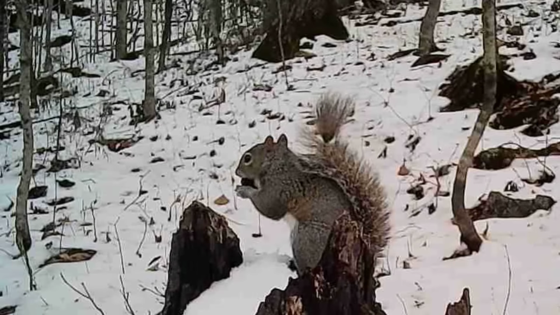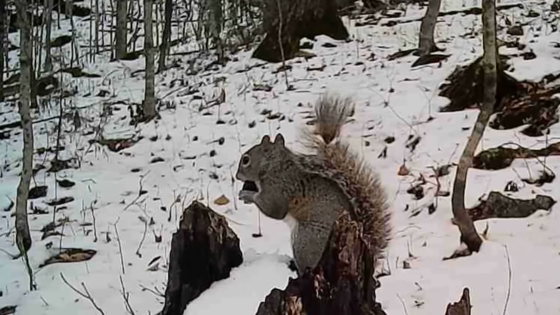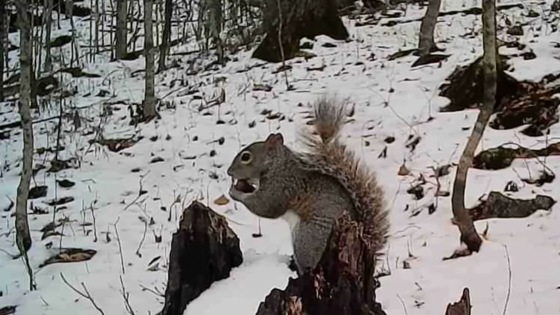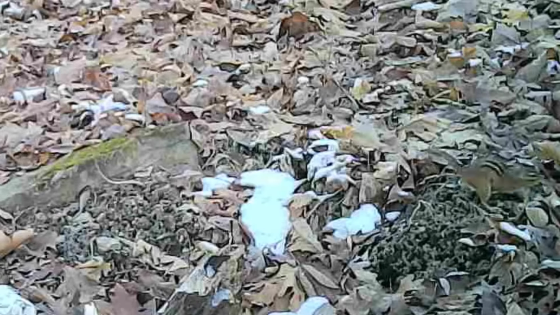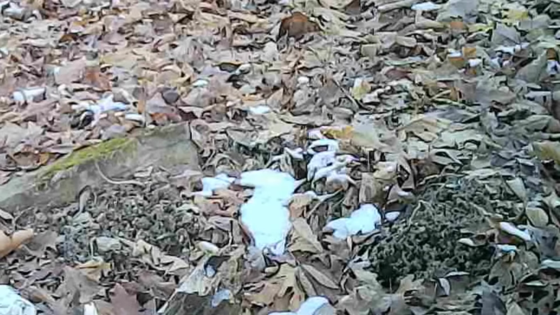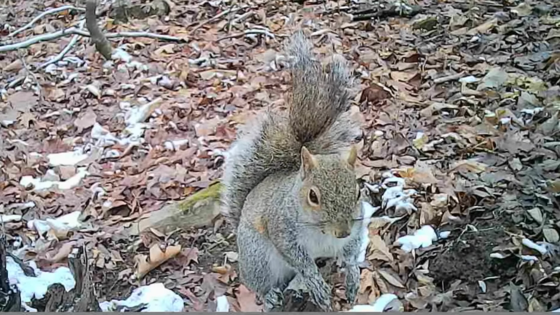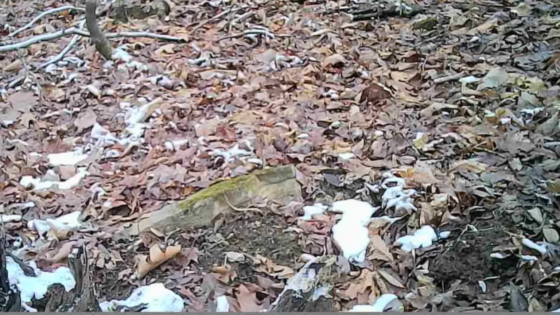But after the snow, the little squirrels, enjoying their breakfast. And after the snow going away, the little ground squirrels out on the ground again. And of course the squirrels, their favorite spot to eat on.